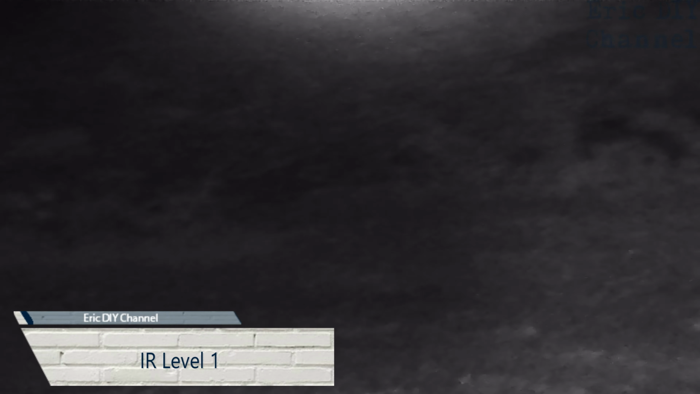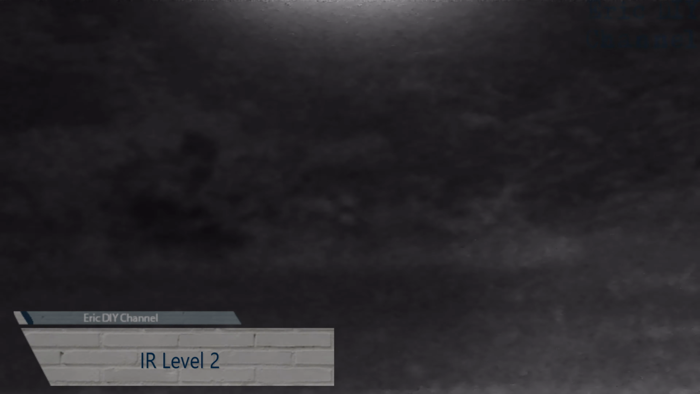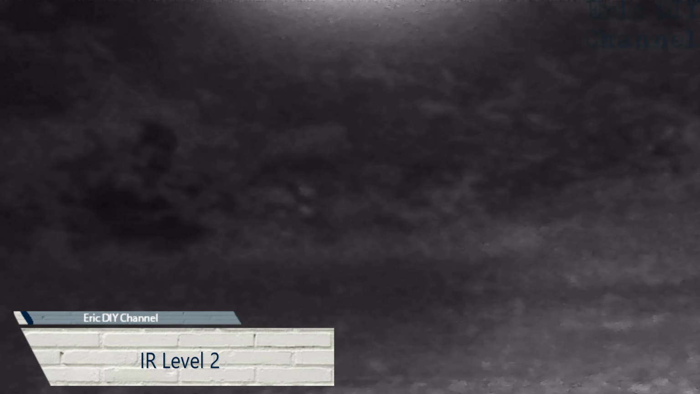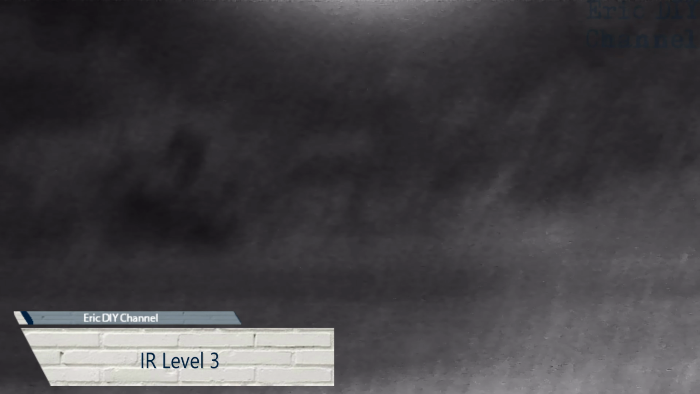And the big thing that we're going to focus on is the fire pit out there. So I'm looking across there. The fire pit is right there. See how I'm adjusting the focus button. Okay, let's go to IR level 2. Things come a little bit more defined. Again, focusing slightly. There you go. Level 3. That gave me a lot more light here.